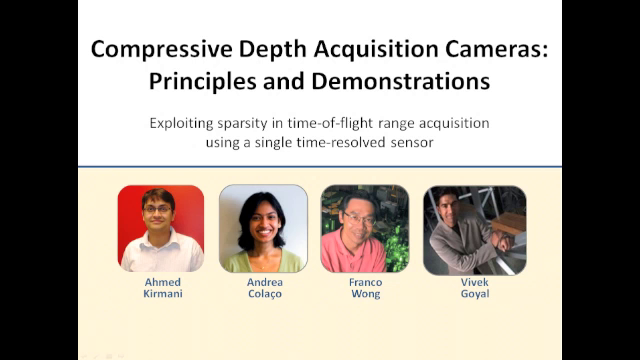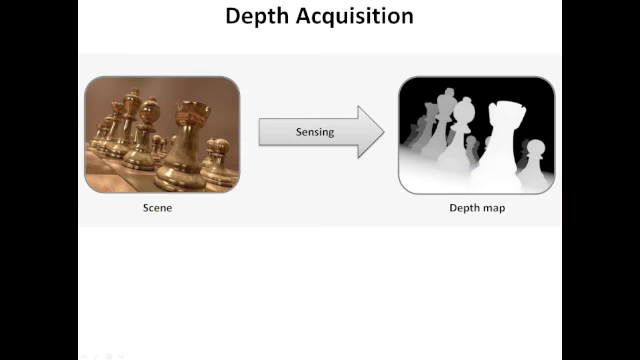Codac is a new framework for acquiring scene depth information using only a single time-resolved sensor by exploiting the sparsity of natural scene structure. A depth map of a scene assigns to each pixel a value representing the distance from the imaging device. Codac allows us to capture depth maps with fine depth resolution and fine spatial resolution.